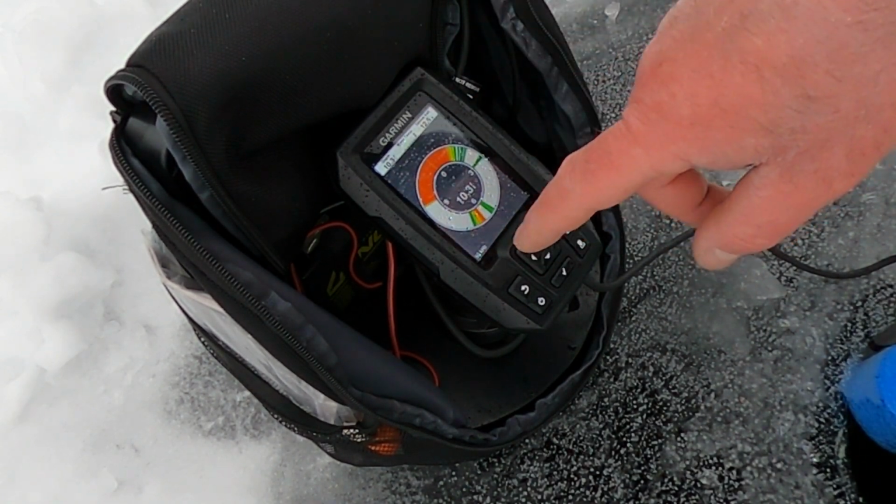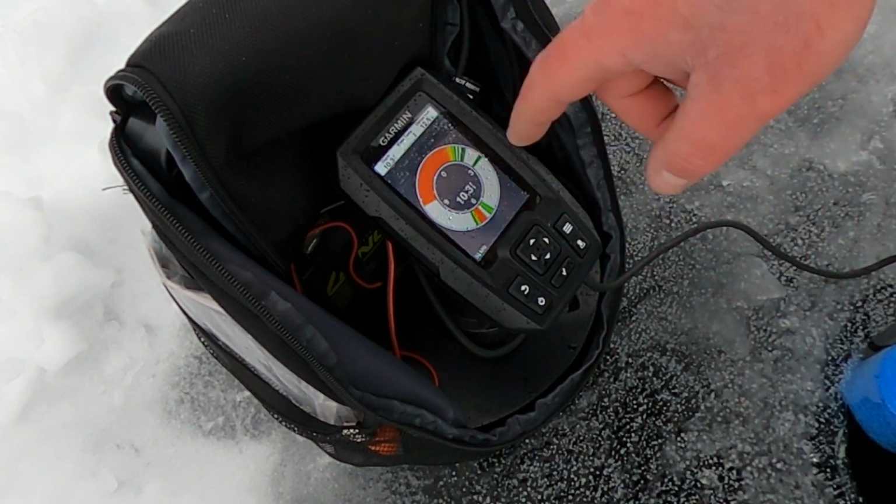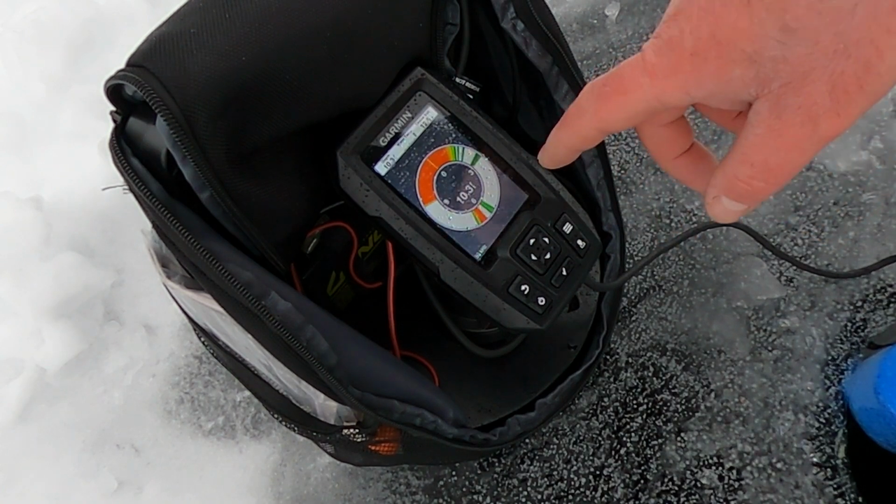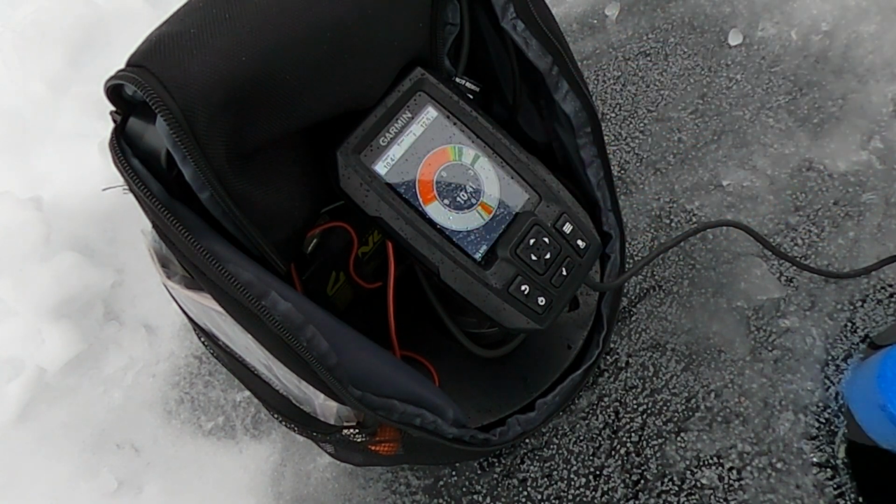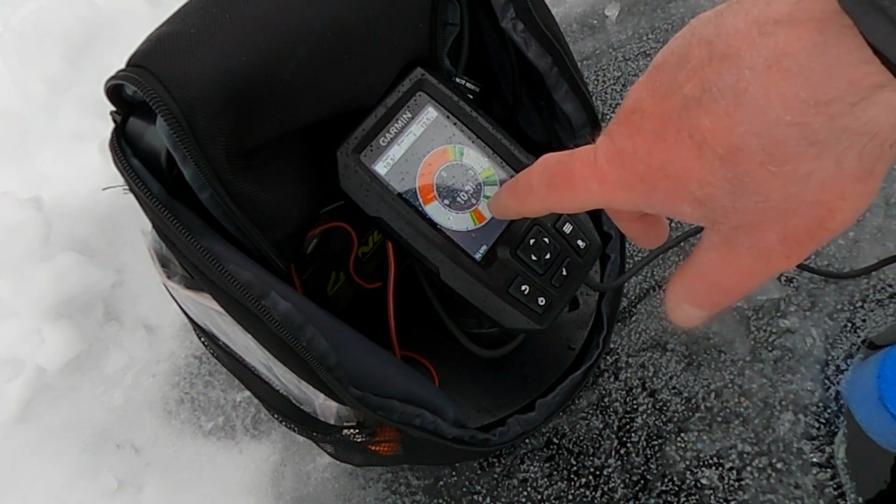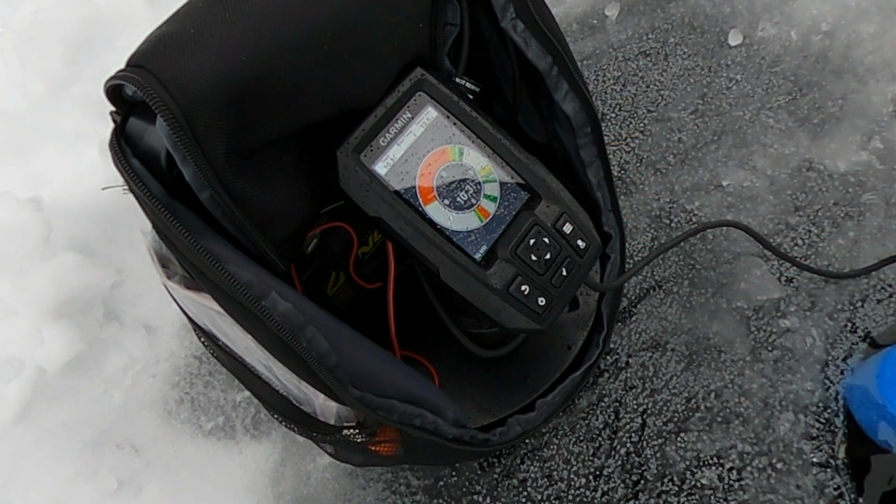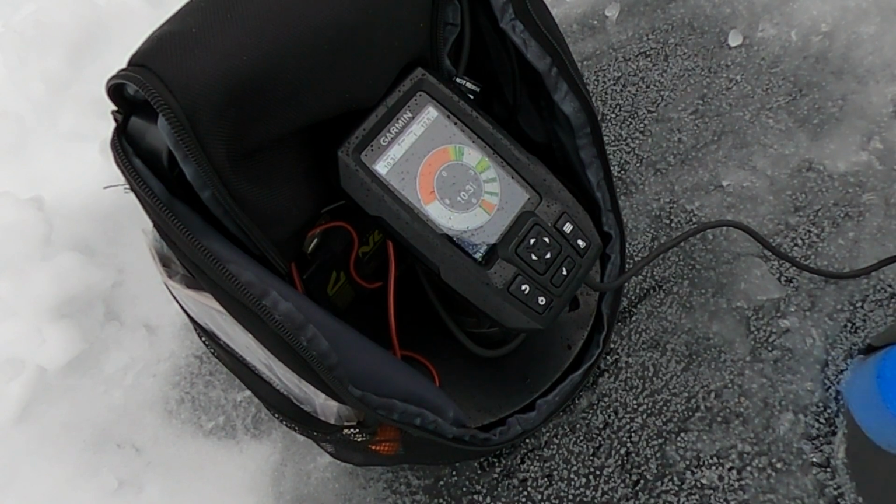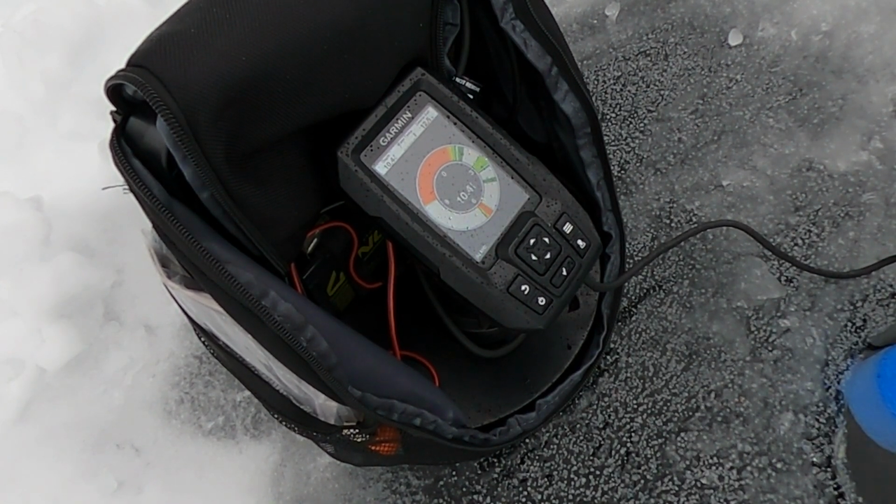This is the red green color scheme that I chose for my interface for the flasher screen. You can see me going up and down with my jig head. A little red. All them other marks, the light green, dark green marks are fish. Just a bunch of bait fish right now.